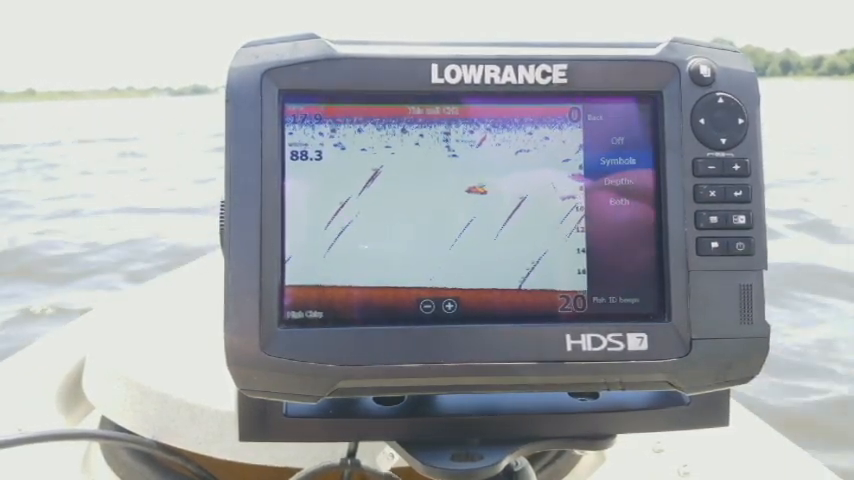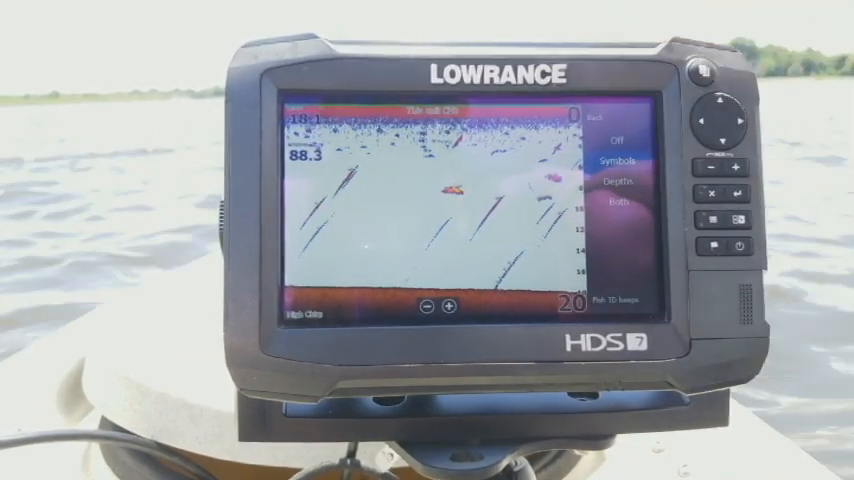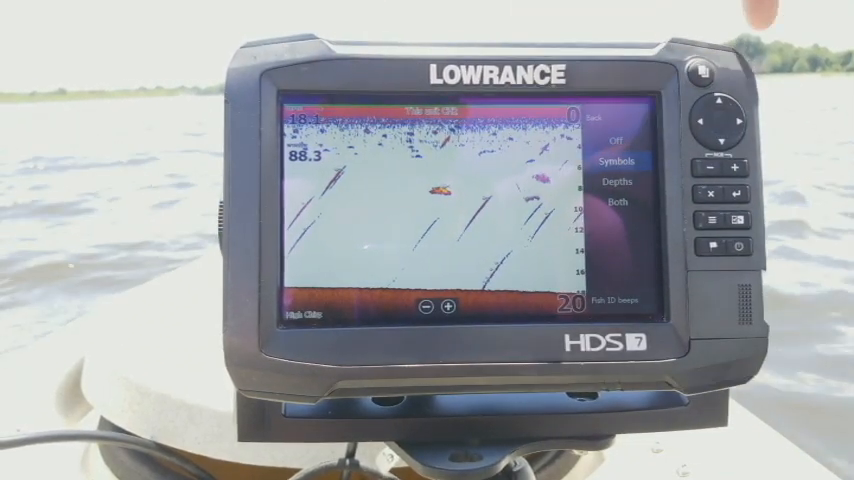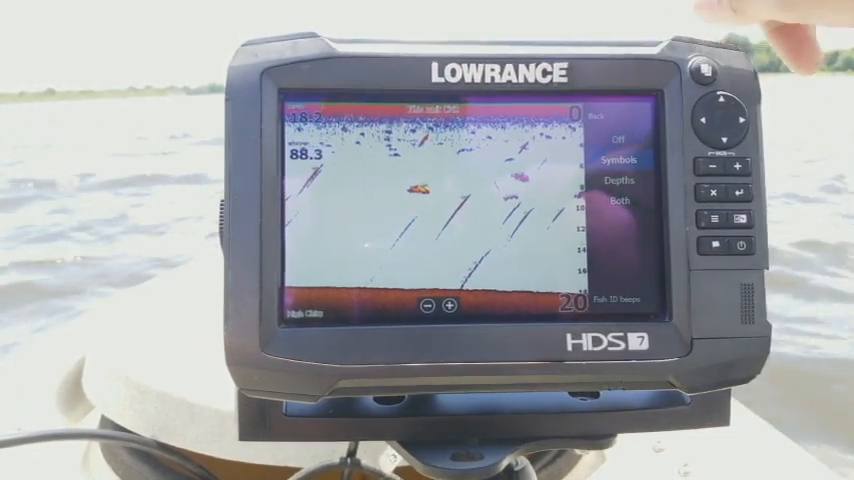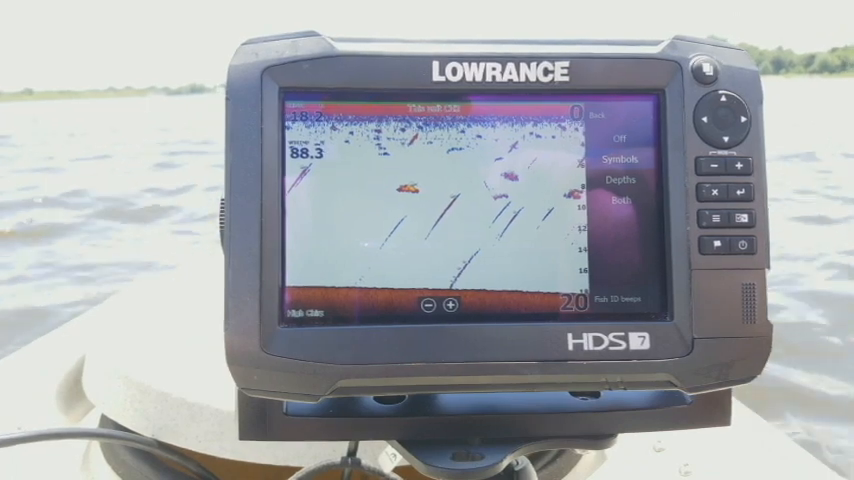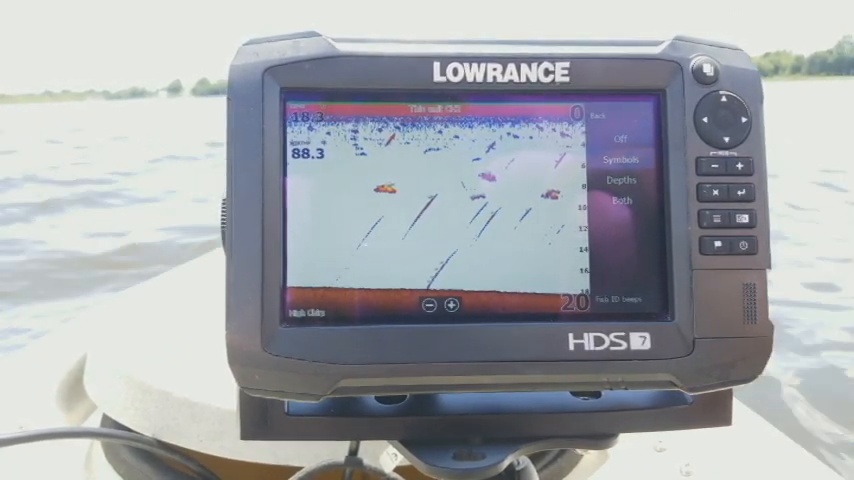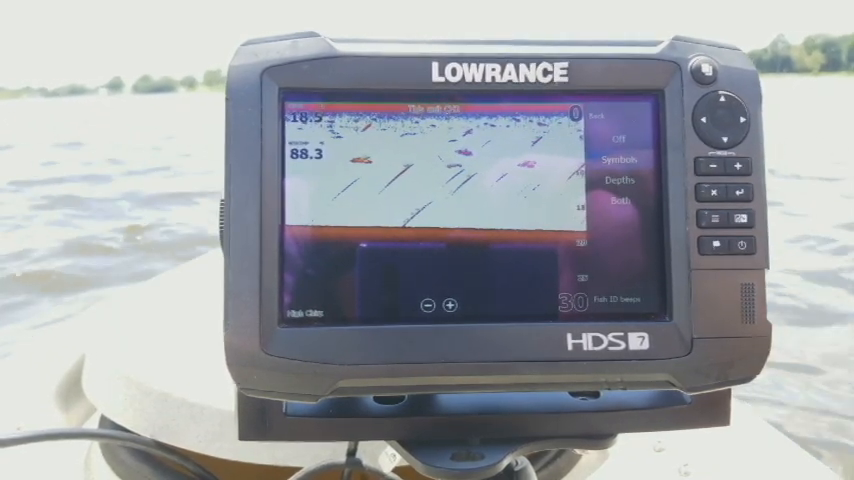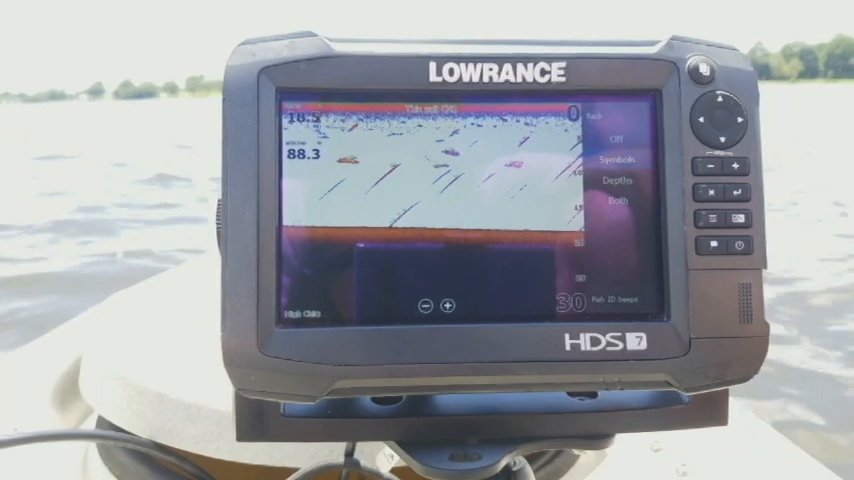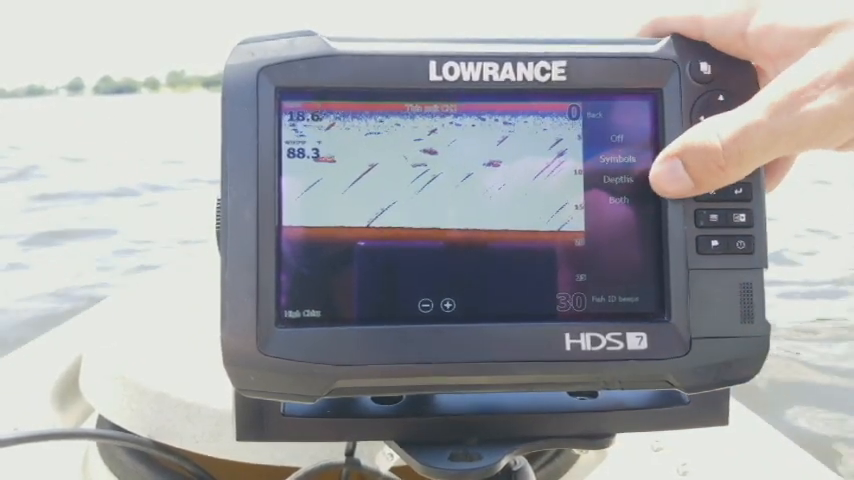Now the newer software, actually I kind of like it now, because before, whenever you turn this on, it removed everything off of your screen. So you lost all of your arches, but you could only see the little fish symbols. And that wasn't very useful because anything that it saw down in the water, it would show as a picture of a fish, as opposed to when you're viewing, you know, just the arches, you know that when you see an arch, it's an actual fish and not just maybe some trash or clutter in the water itself.